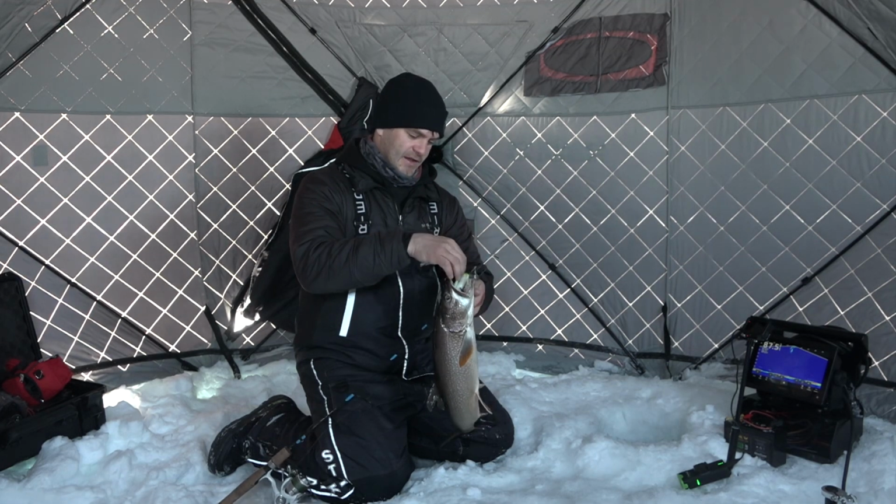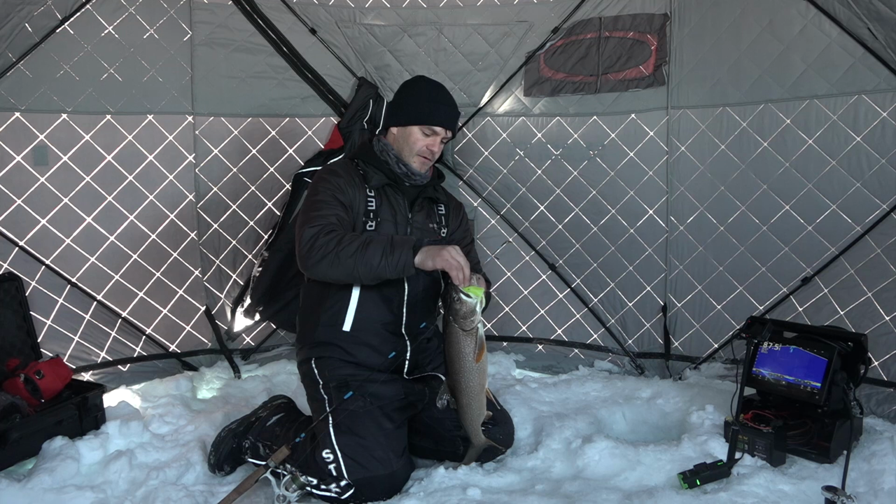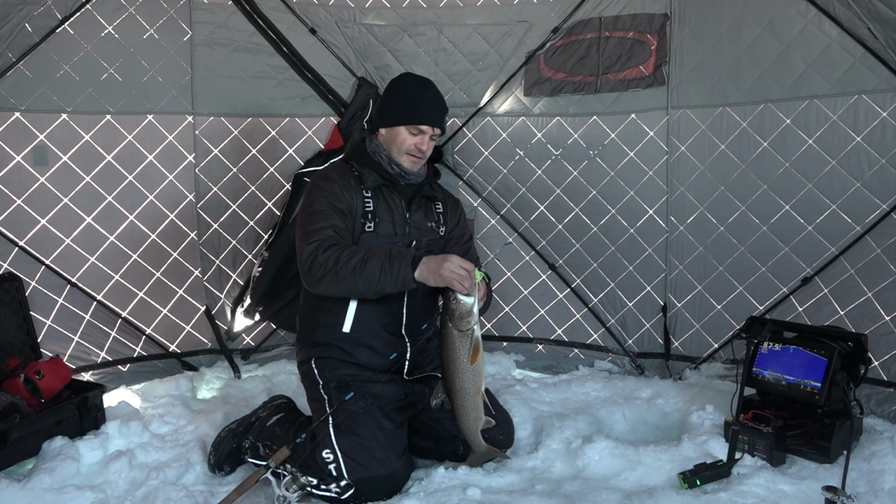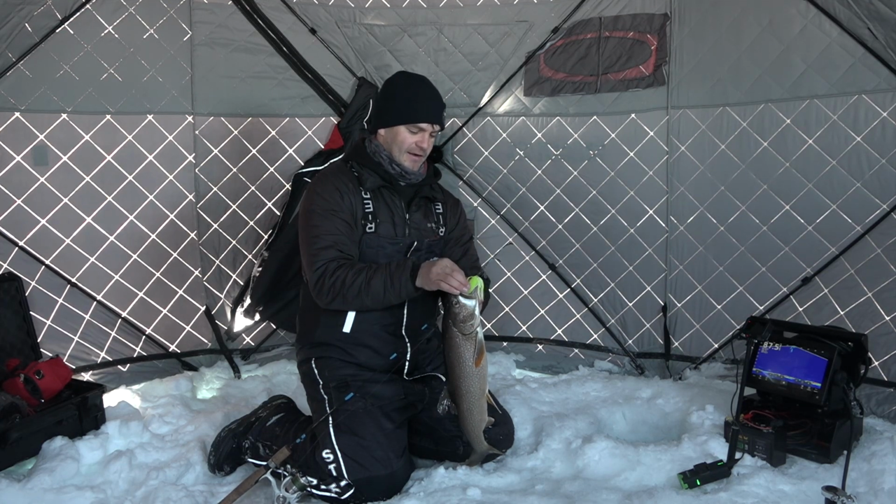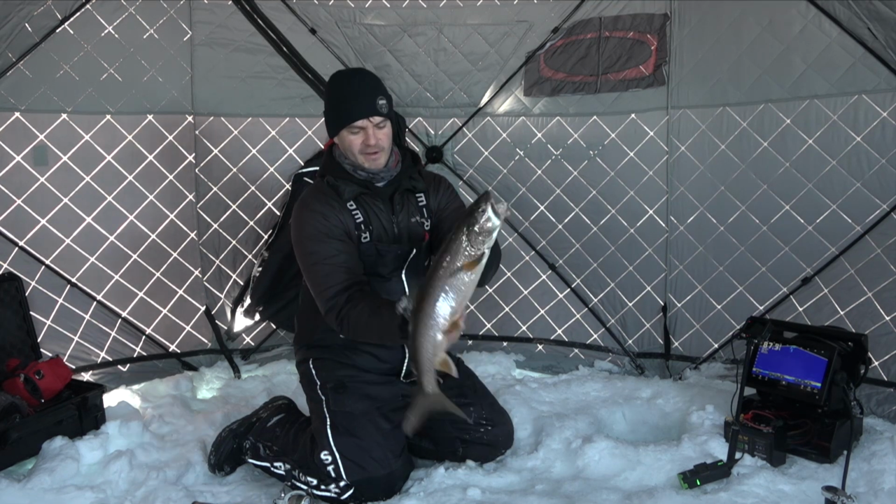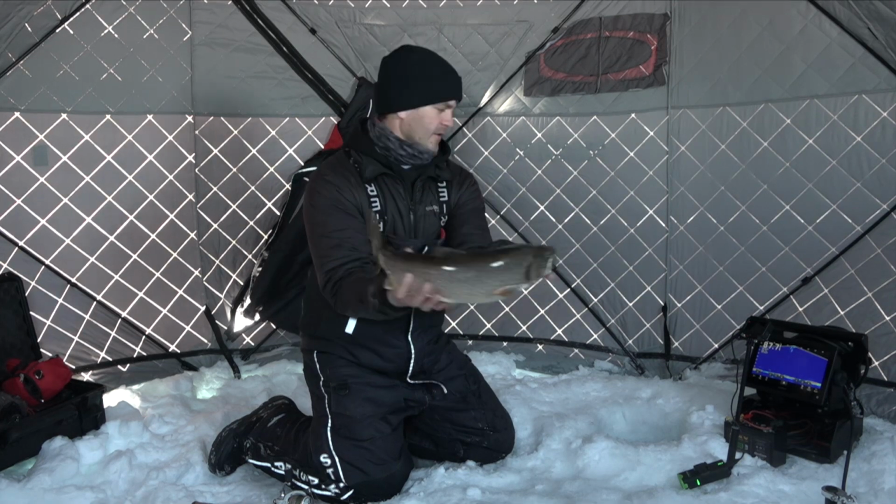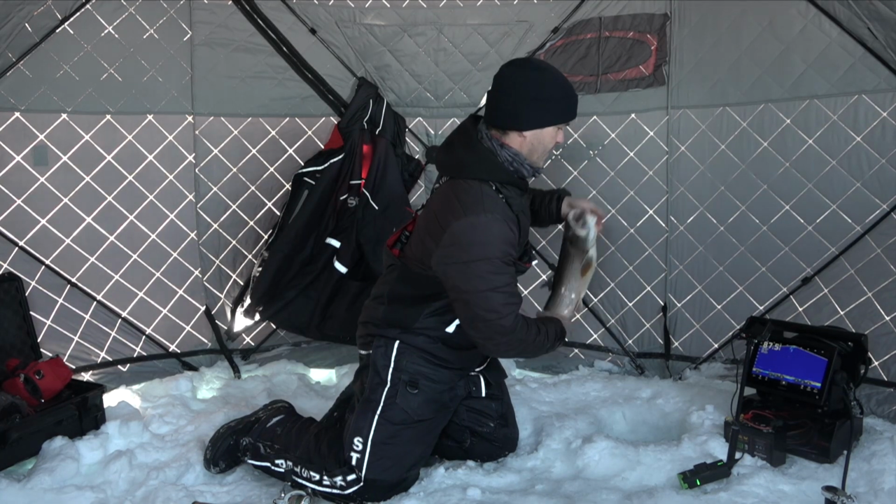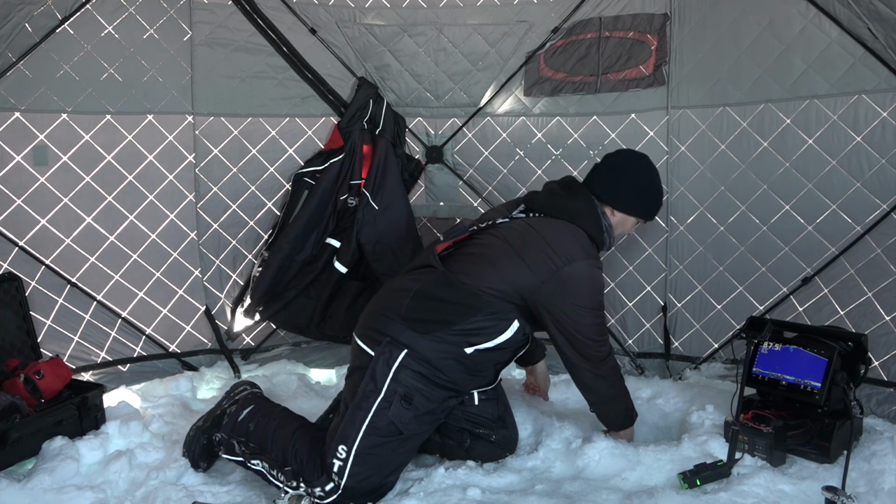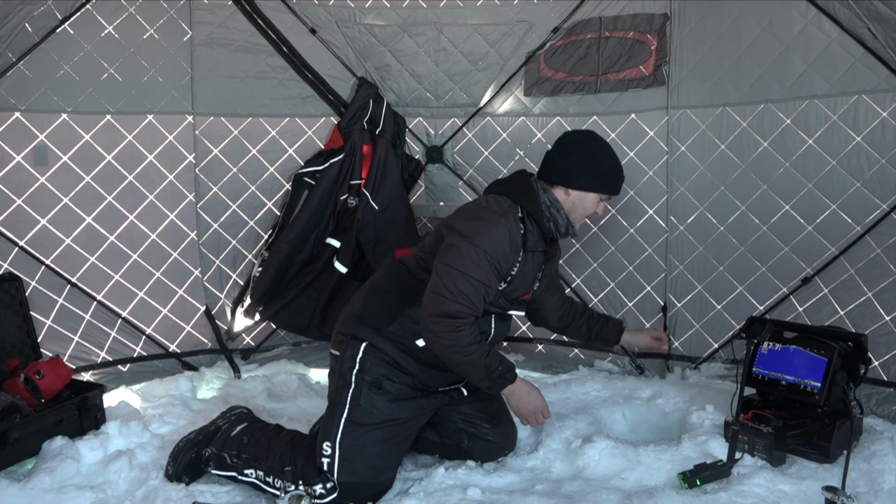Burping like crazy. So I'm using just a rigged tube here. I'll show you what I've got. But man, they just annihilate this bait on the way down all the time. You can see that there. But hey, just a little laker. Nice little fish. I'm gonna get him back. He's burping a bit. Okay. That's number one of the morning for me today.